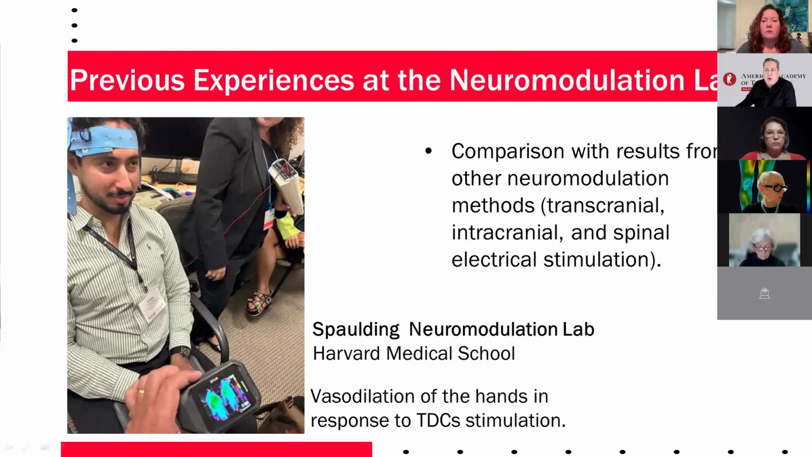But there is an example of infrared imaging, point of care real-time evaluation. Let me share some of my previous experience from the Spaulding Neuromodulation Lab at Harvard Medical School, Boston, Massachusetts, where I took part under Professor Felipe Fregni's coordination. One key observation we made was vasodilatation of the hands in response to tDCS, transcranial direct current stimulation.